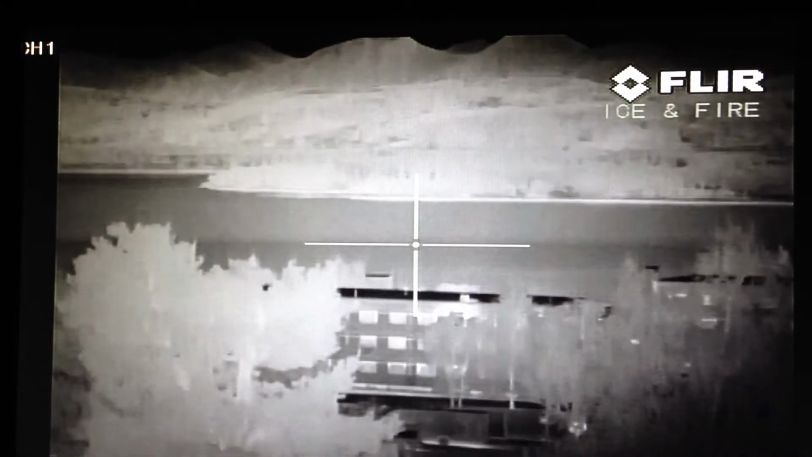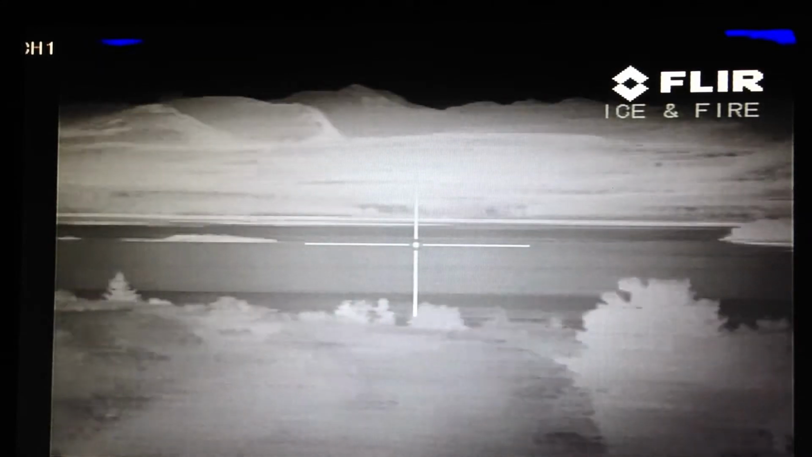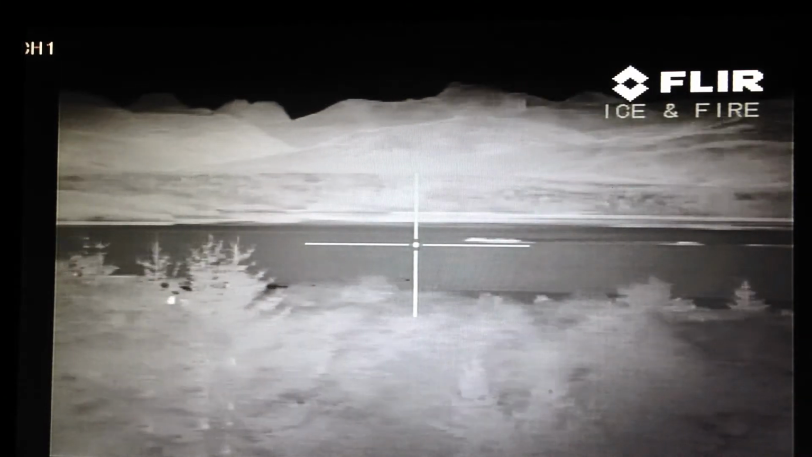Here you have the sea view. Very good profile.